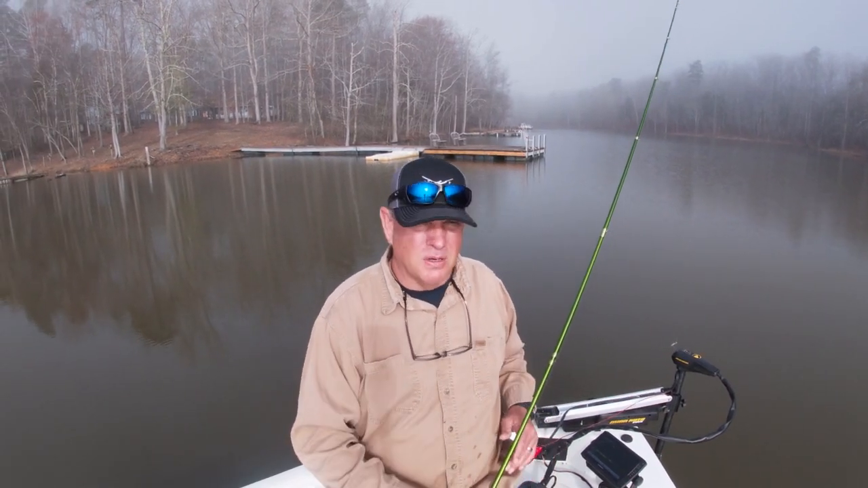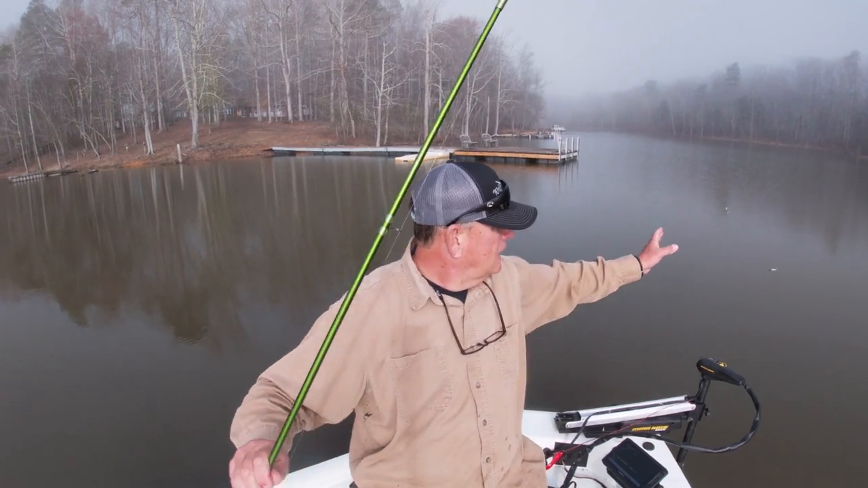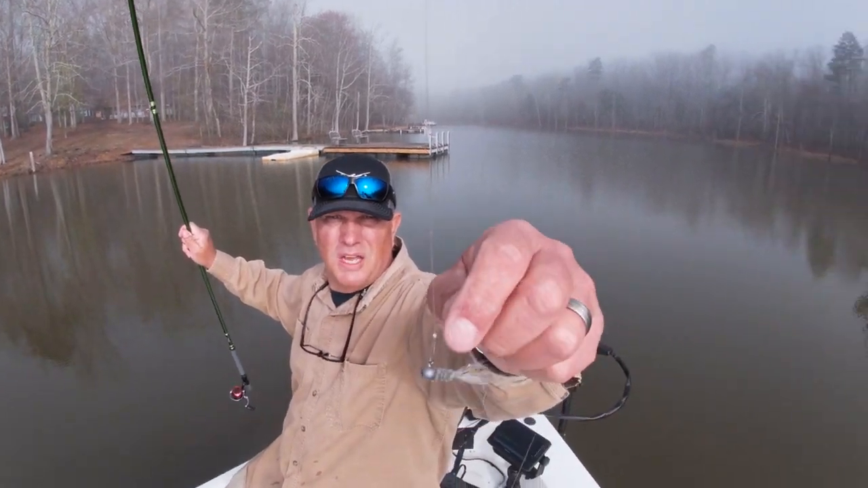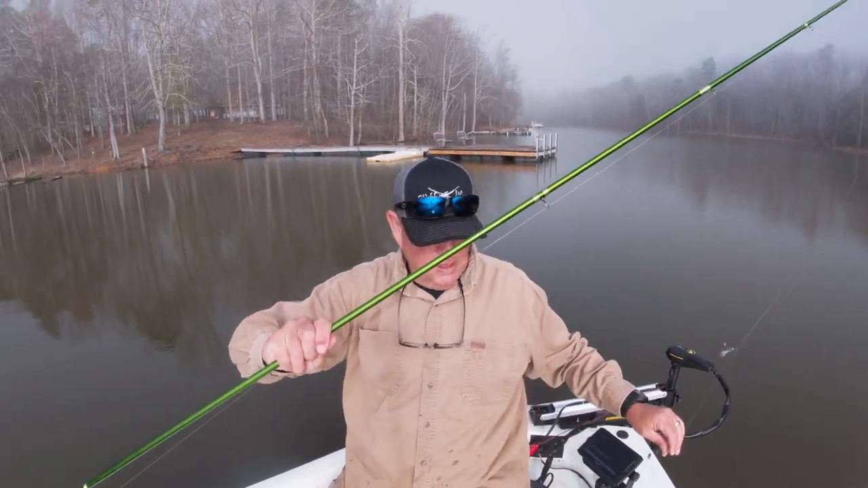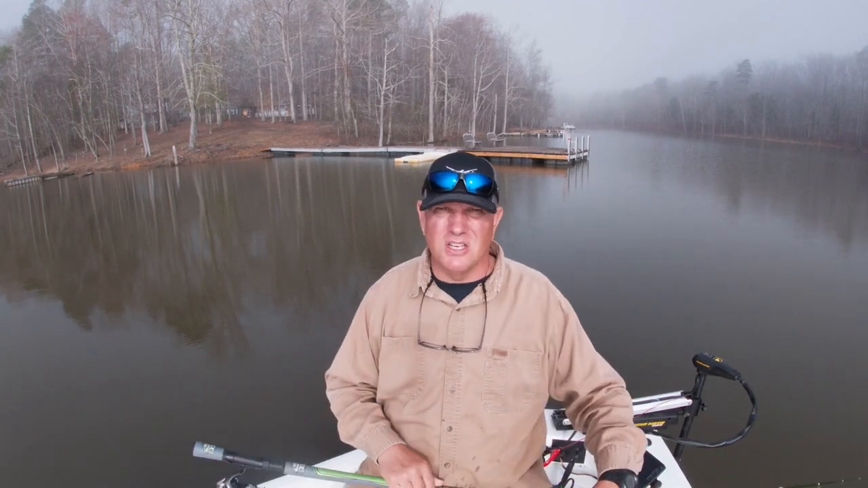And I've been playing around with some colors this morning. And you know, I'm stuck on that gray on the top. Boom. And I've got that white and kind of white and gray on the bottom. And this water looks muddy, but it's not that muddy. Anyway, hey, let's go catch another fish.